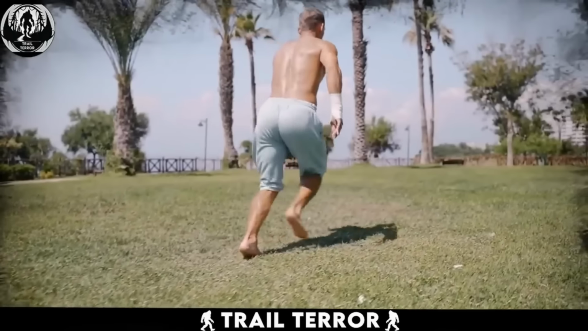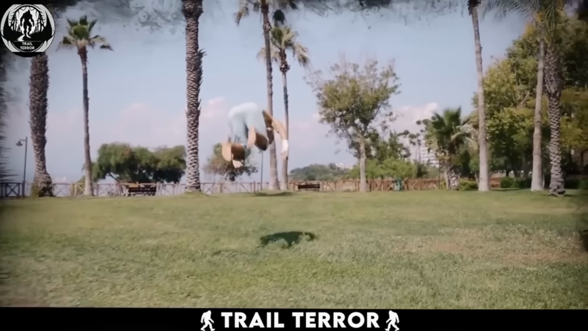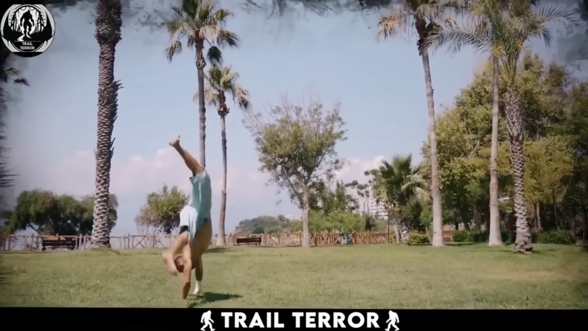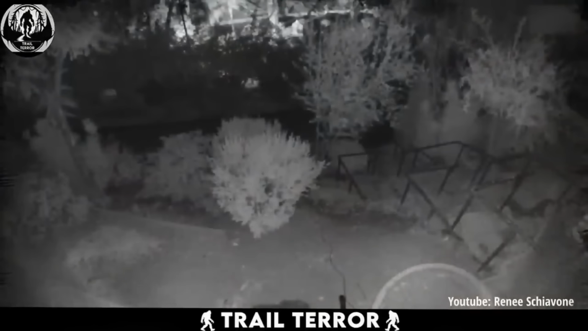Watching humans perform acrobatics is always impressive. Those insane balancing acts leave you in awe. But seeing an animal, especially a skunk, pull off something like that, now that's a rare sight. You won't believe the skill this little guy shows in this clip.